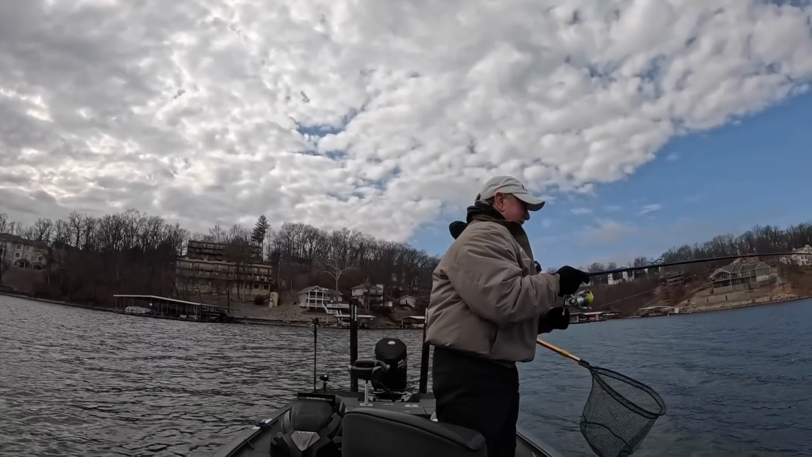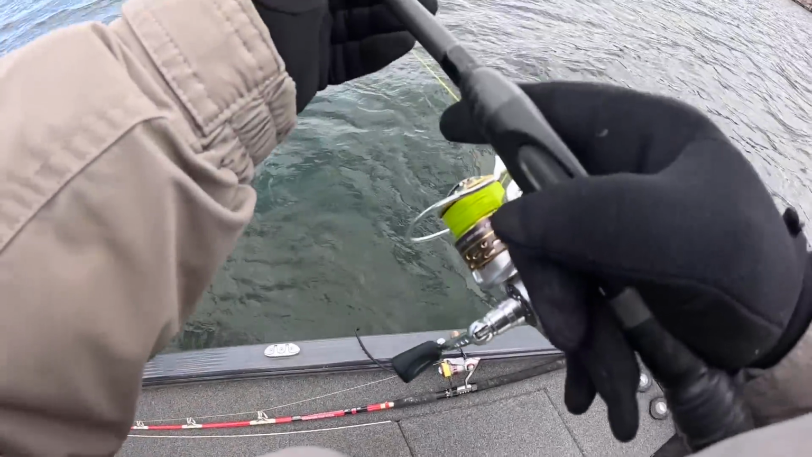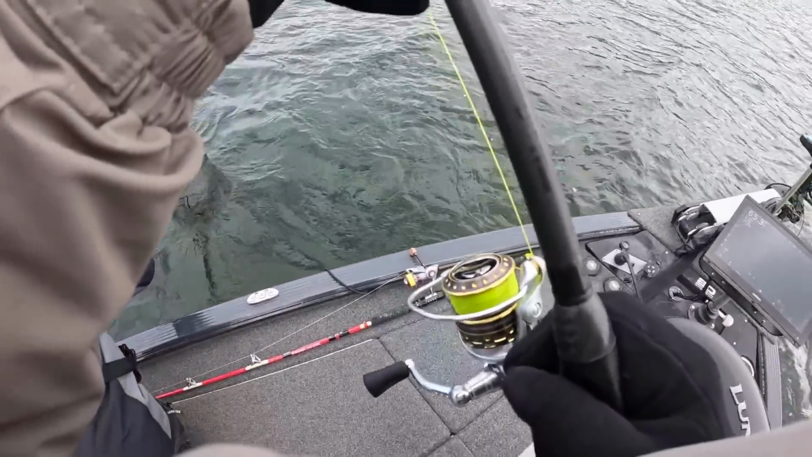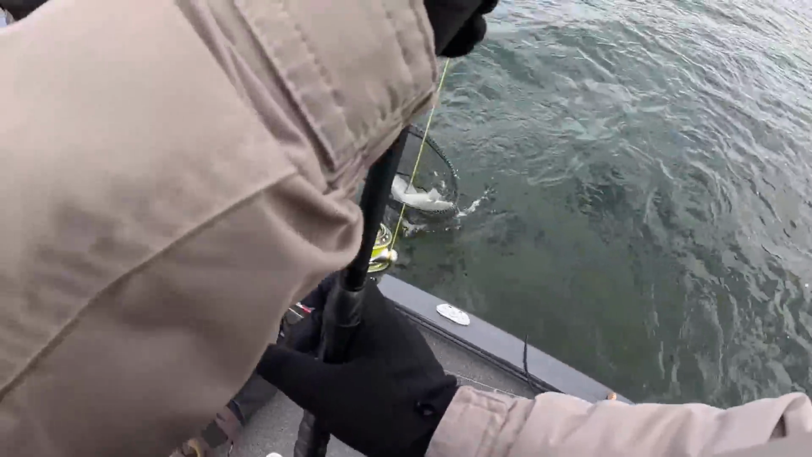I'm not going to horse him. I got a glimpse of him. Yeah, there we go. Another solid fish. Yes, sir. There we go. Dandy.